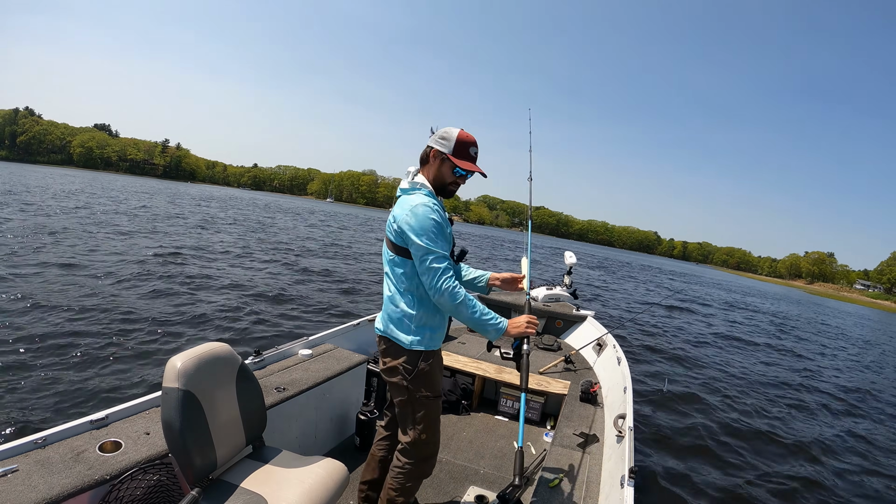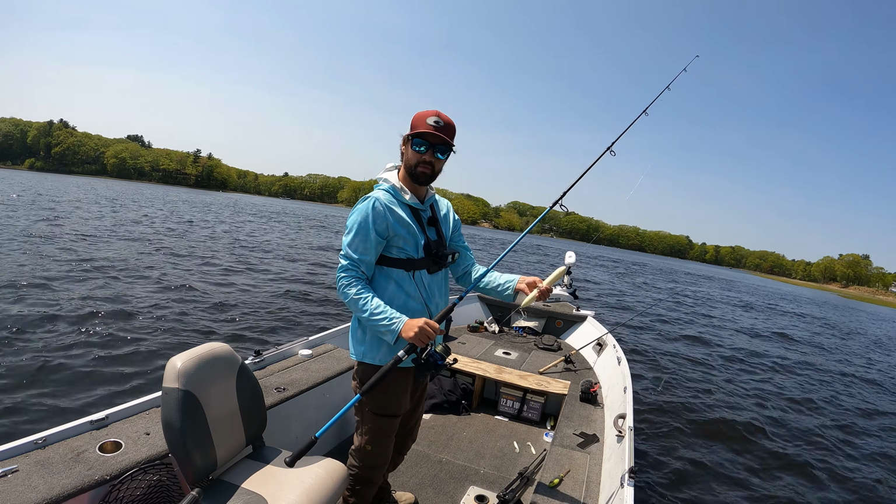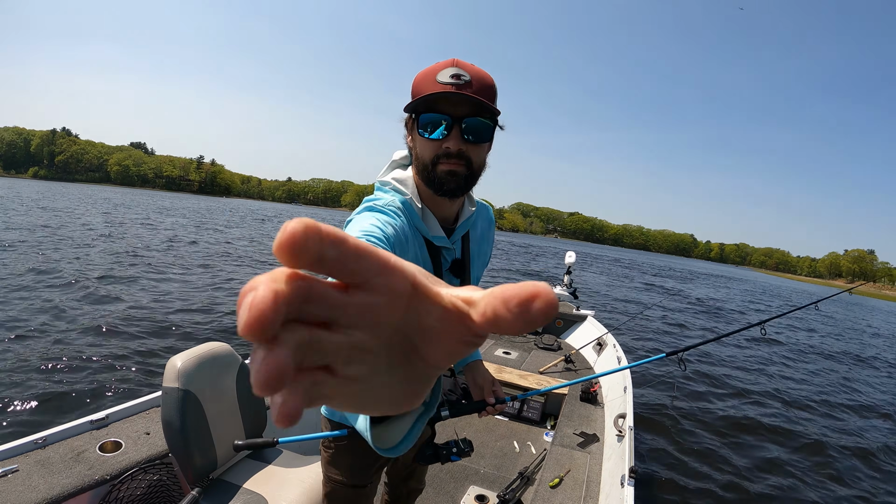So there's fish 50 feet in front of me. I don't know if they're bait or stripers. They look like bait from the size of them. Get you all squared away.